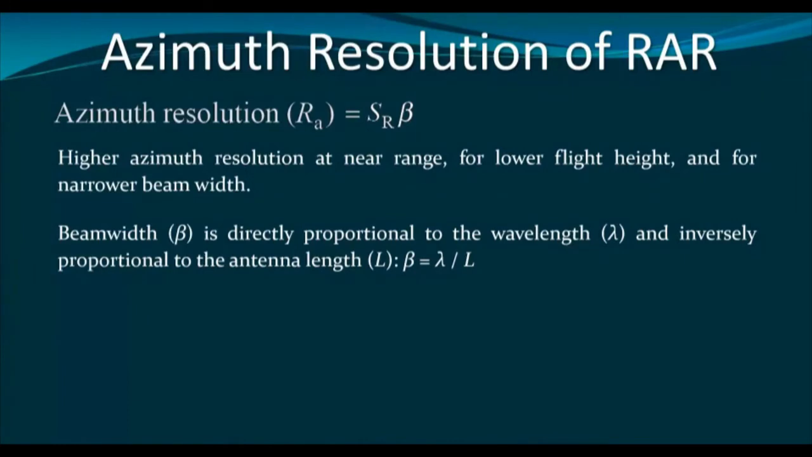As I told you, we generally do not use the P band because it has a very long wavelength, near about 1 meter, and if we use a longer wavelength, then the beam width will be wider, and because of the wider beam width we shall have coarser spatial resolution. And beam width is inversely proportional to the wavelength, because this is the formula.